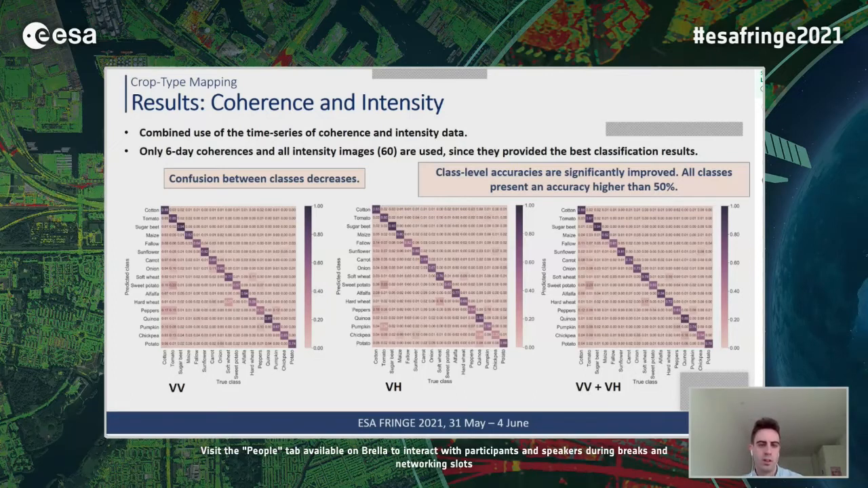So when we use all this data, we are able to obtain higher accuracies of all classes, either only single polarized data, either VV, VH, and especially when we use both polarizations, the accuracy is greatly increased. So we have all classes now present an accuracy higher than 50%, and a lot of them, higher than 80%.